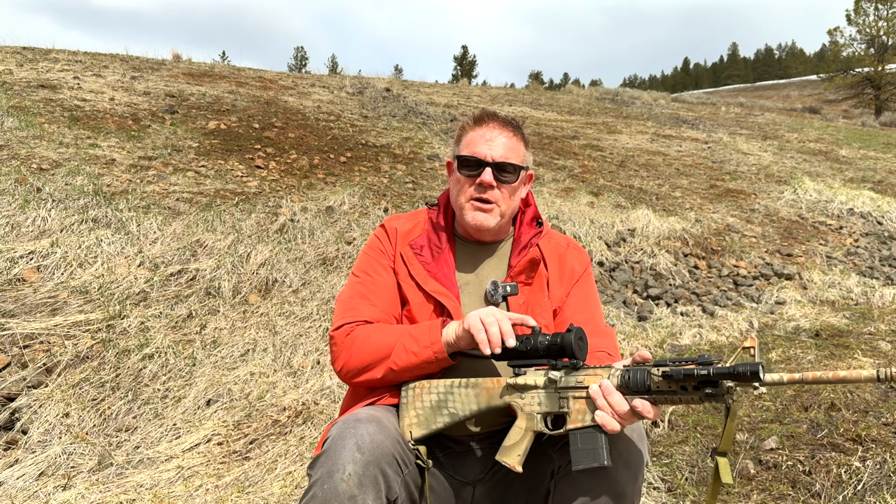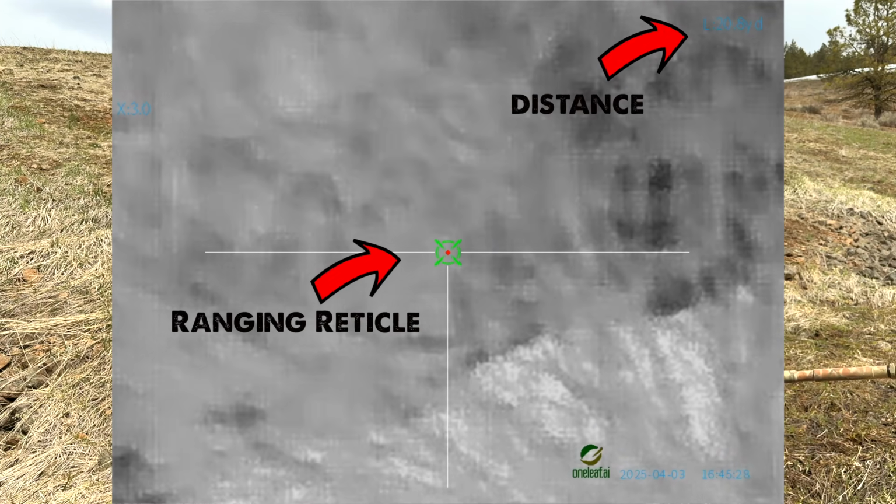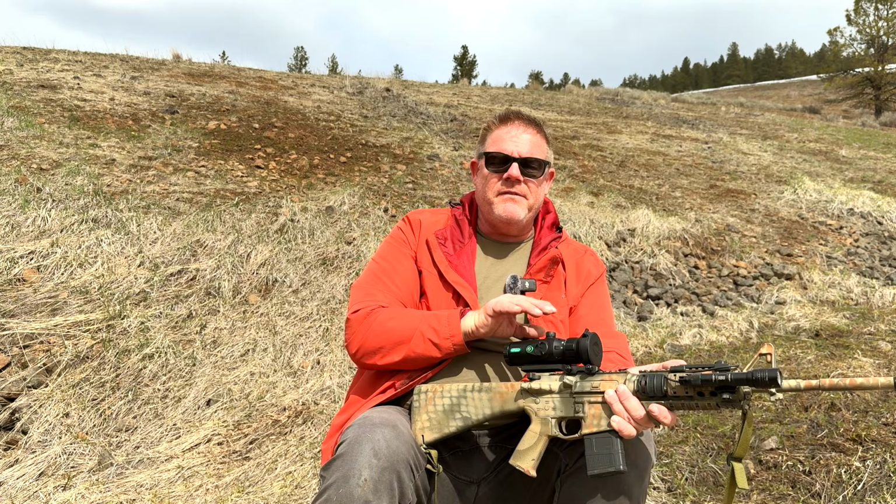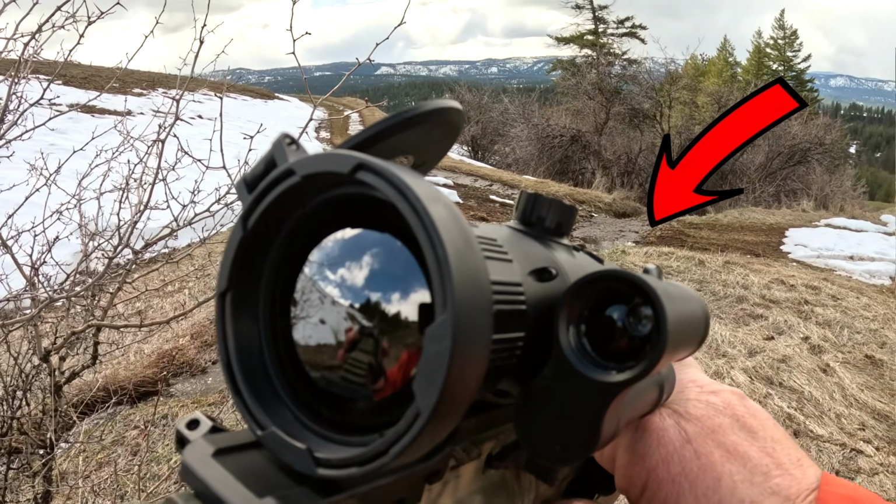Another quick press of the menu button allows you to get into the rangefinder setting, and I found this rangefinder, like any of the rangefinders that came on previous OneLeaf optics, to be very, very accurate. Now, on previous OneLeaf devices, the rangefinder was always an option that you could add, and when you slapped it onto your device, you got rangefinding capabilities, but it came at the cost of about $150 or so. The MT1000 now comes with this rangefinder built right into the device.